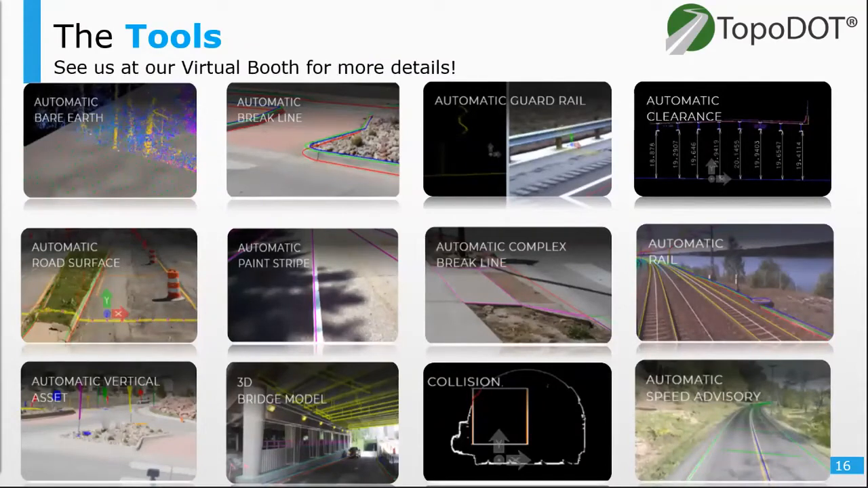So let's take a look at some of the tools. And these are going to be a handful of tools that Topodot offers within its toolbox. And we're covering the common demand for topographic extraction for features like ground, paint, paint lines, curbs, drives, and ramps, as well as assets, measurements, as well as additional tools for analysis, including clearances, class detection, cross slopes, grade measurements.